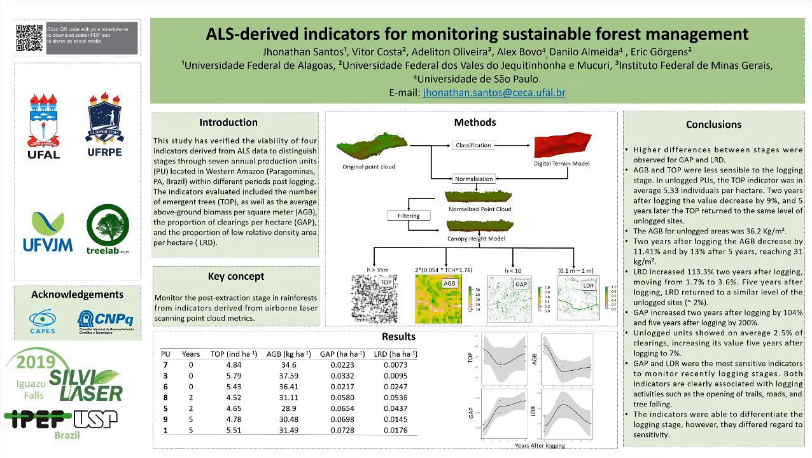The indicators evaluated were the number of emergent trees, TOP, average above ground biomass per square meter, AGB, the proportion of clearings per hectare, GAP, and the proportion of low relative density area per hectare, LRD. The indicators were calculated individually for each PU.